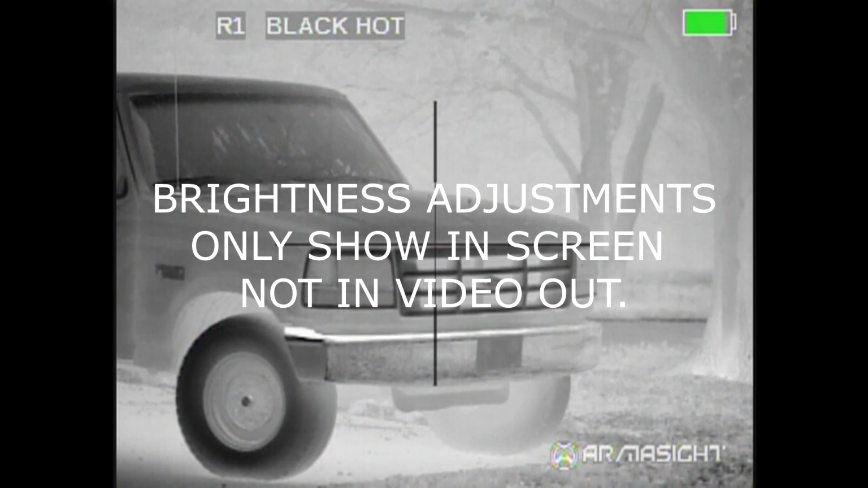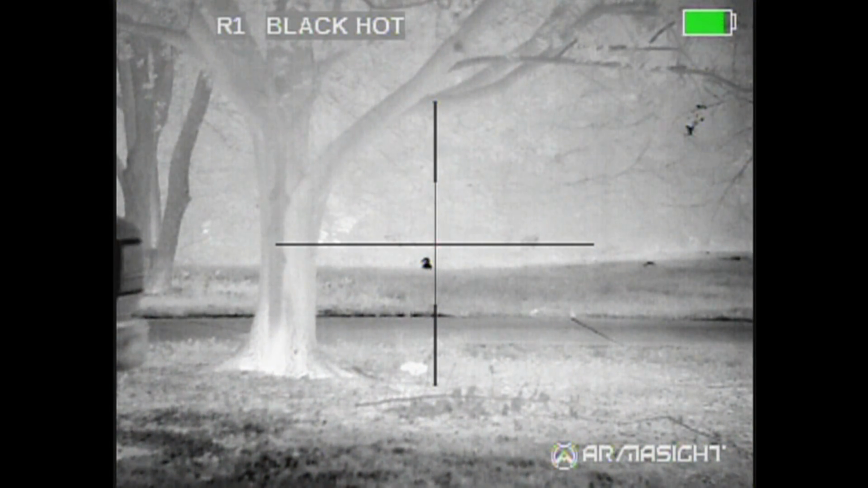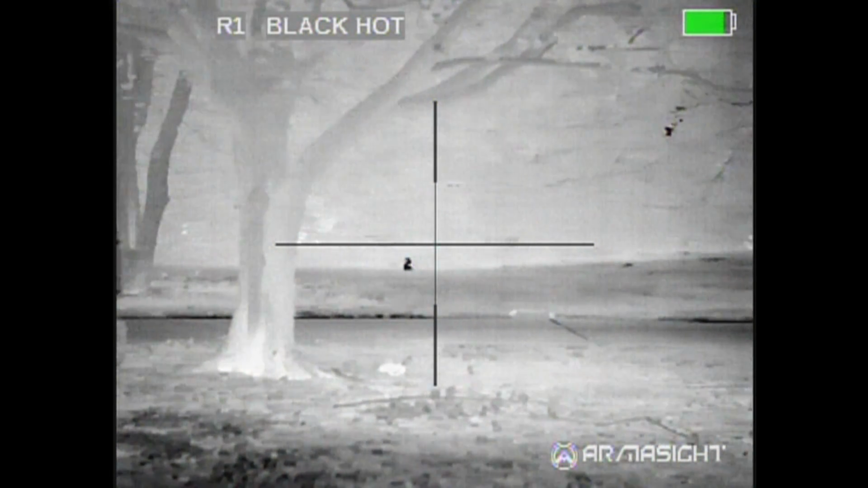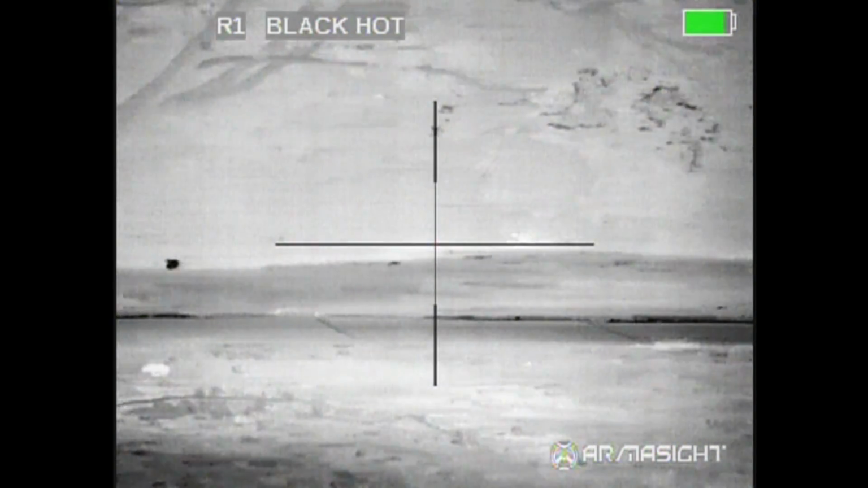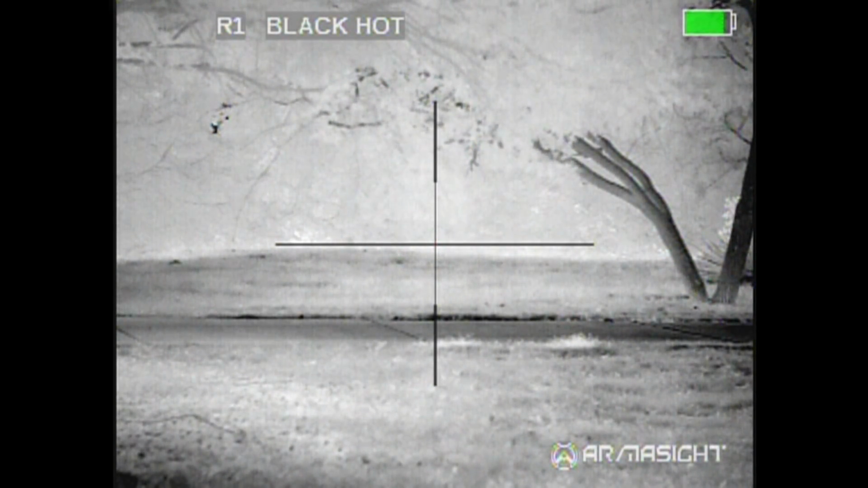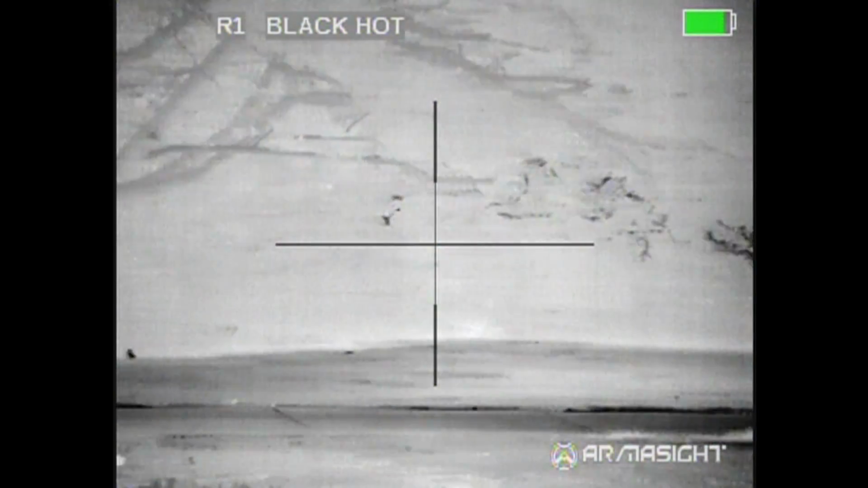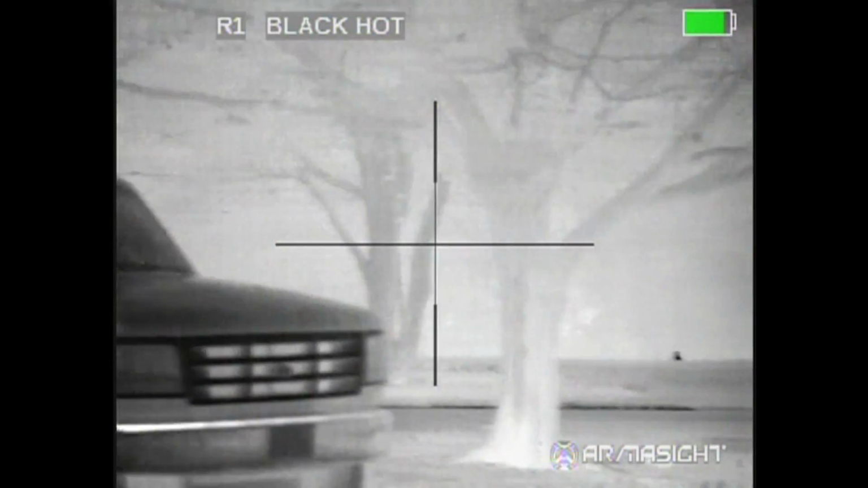That's going to depend on the weather, how you want it, and if you're in daytime or nighttime, and how much contrast you want. On a day like this where it's really humid, you have to go down in the brightness a little bit. It brings out the contrast a lot more than what it would be needed if it was a cold night.